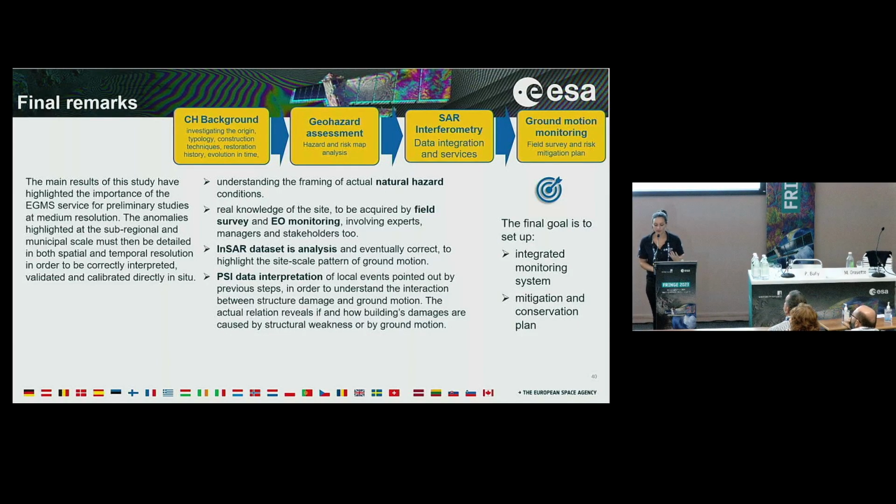the importance of using the European Ground Motion Service for preliminary studies. You have to understand that we have to deal with a really huge amount of cultural heritage.